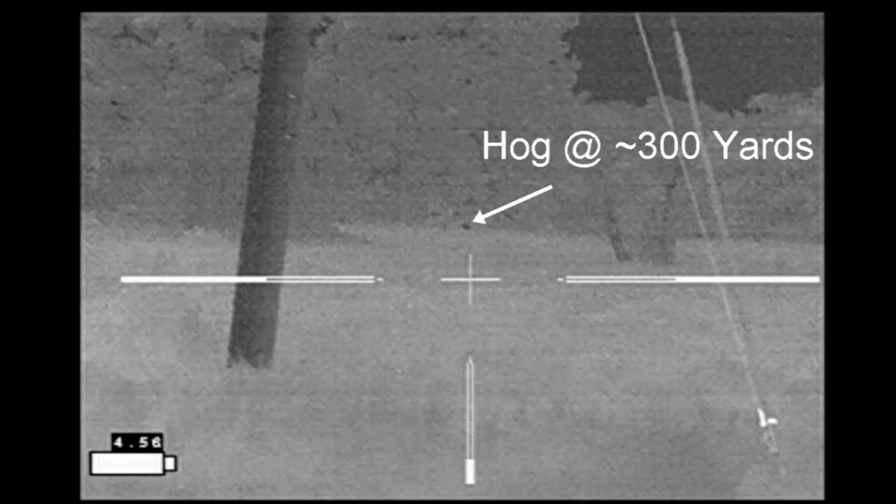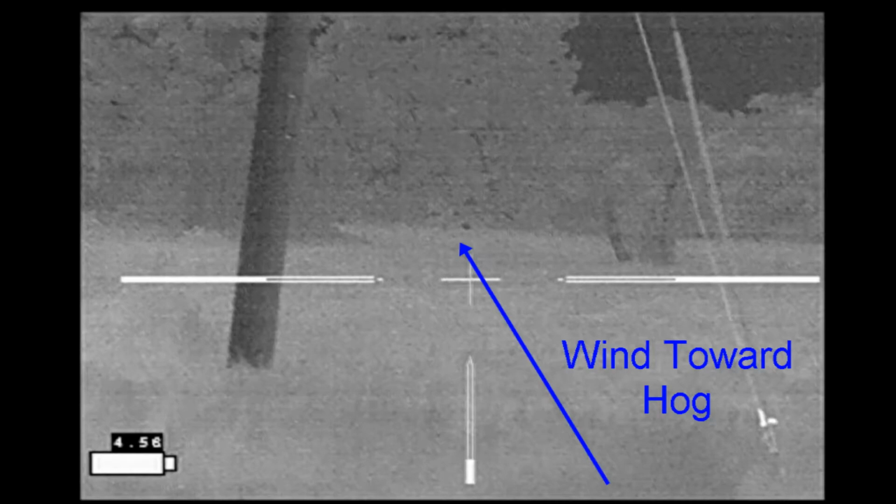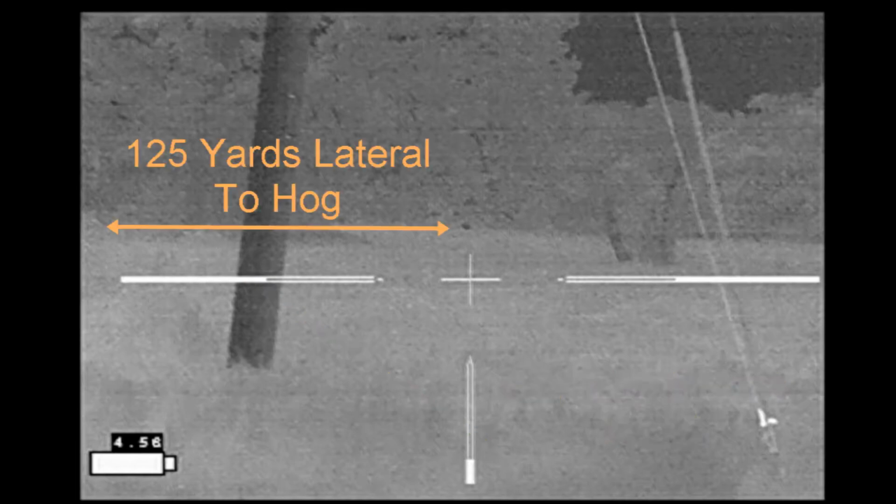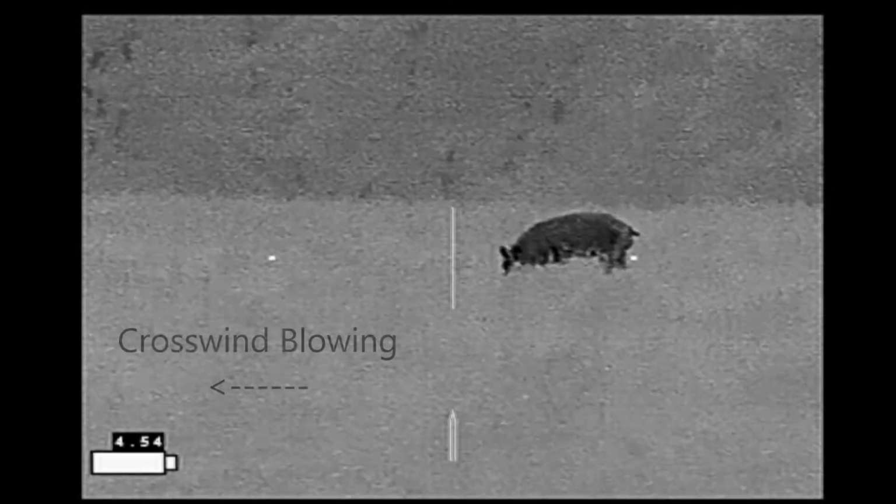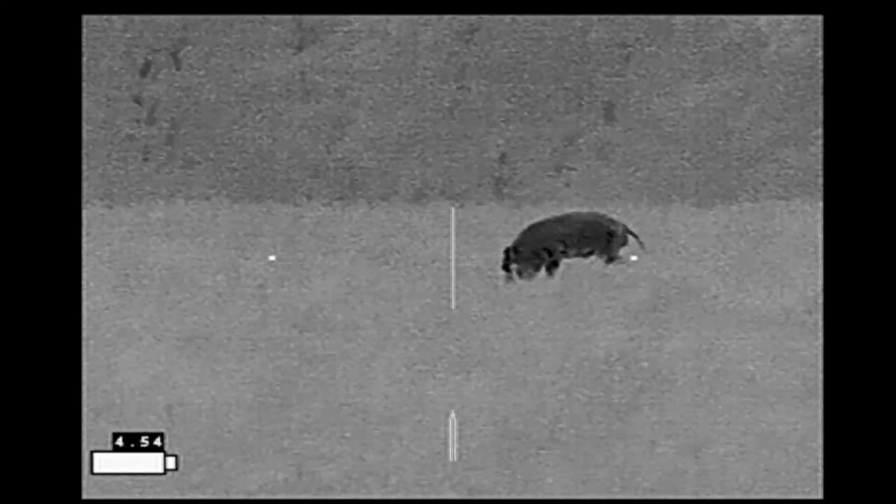The only problem here was that the wind was not in our favor for making this approach, and so we had to come up with a plan, which ended up being that we would walk almost parallel to the wind, but about 125 yards lateral to where the hog was, so that it would not be able to catch scent of us as we made our approach. And then when we got closer, we came in to the hog laterally so that we had a crosswind at this point.